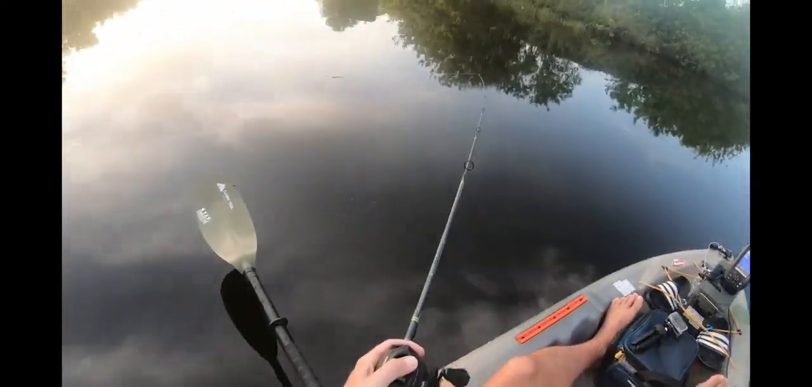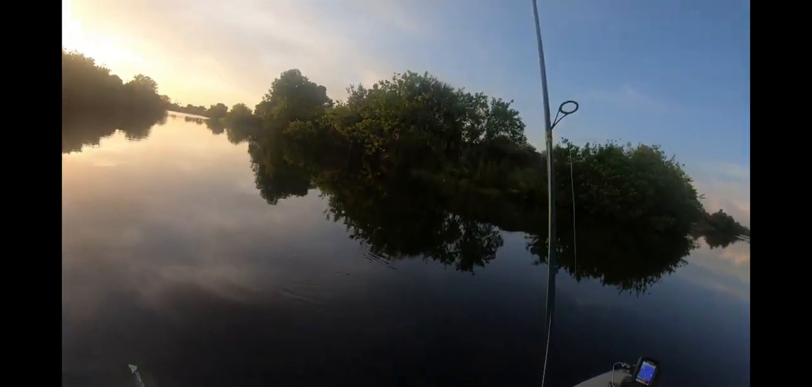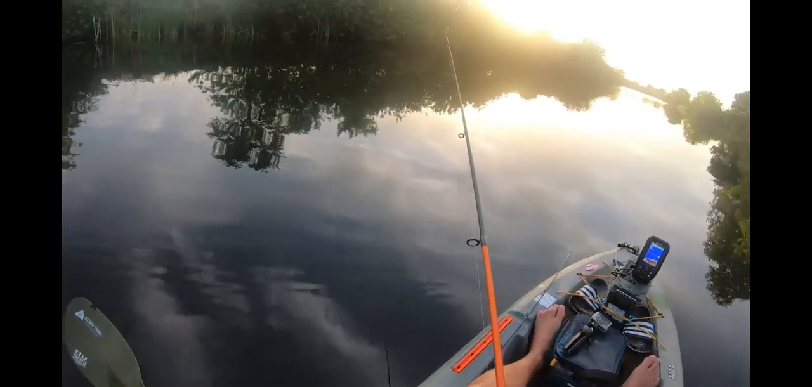Those guys are down at 7 feet. I don't think I'm gonna catch with this guy. I'm gonna throw my crankbait in here, see if I can get down closer to their depth. Okay, that was a bit of a lie.